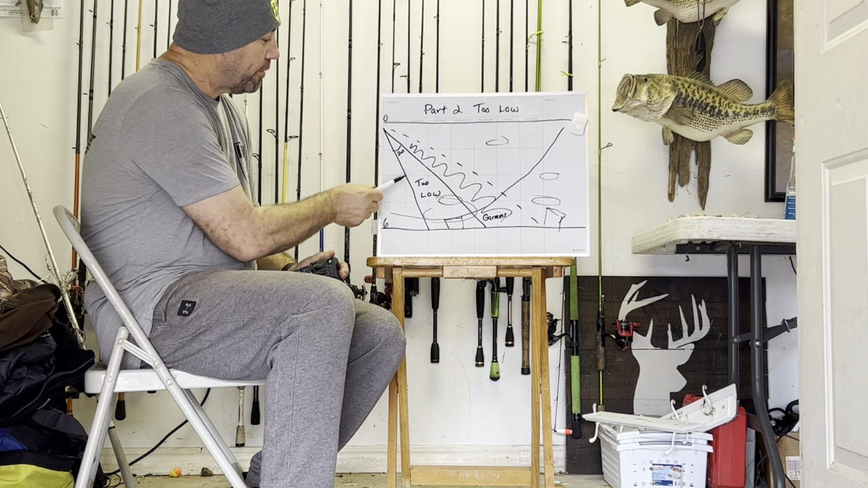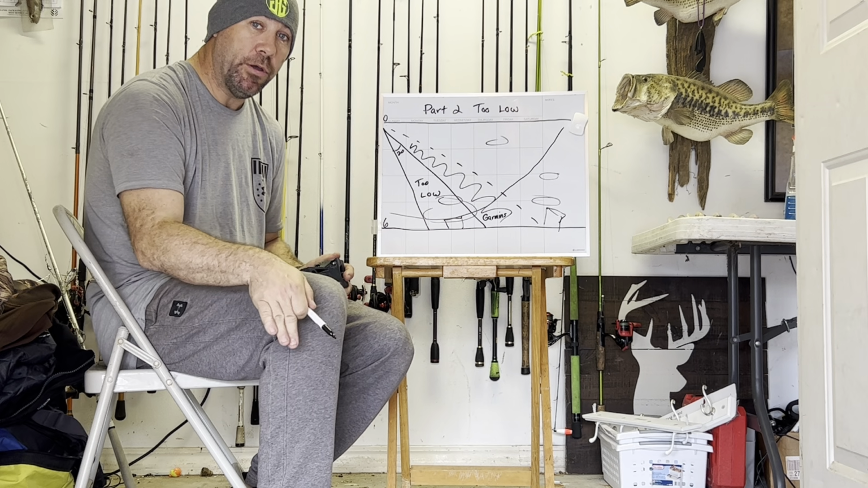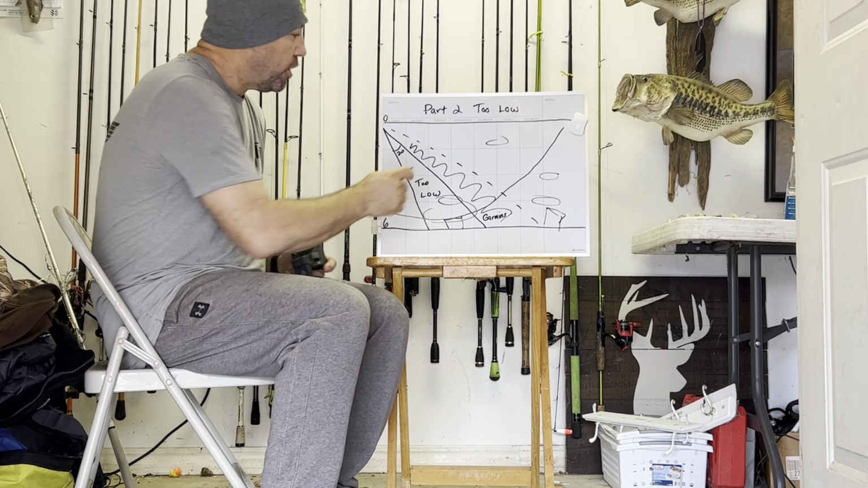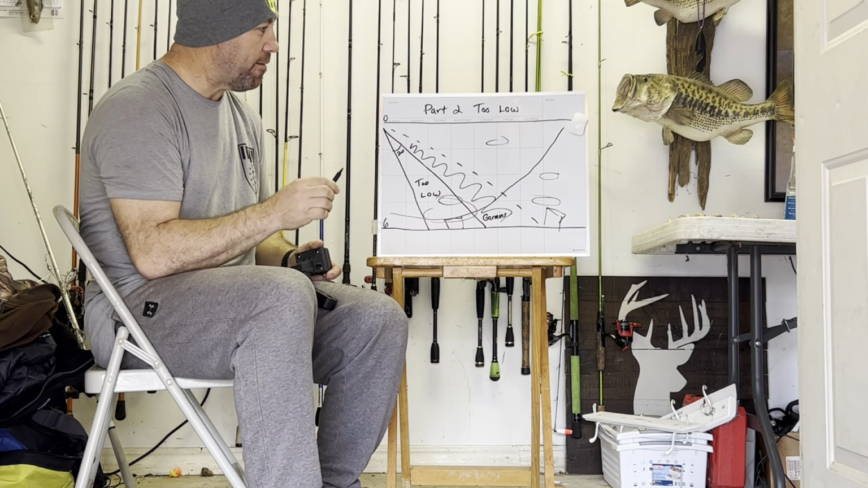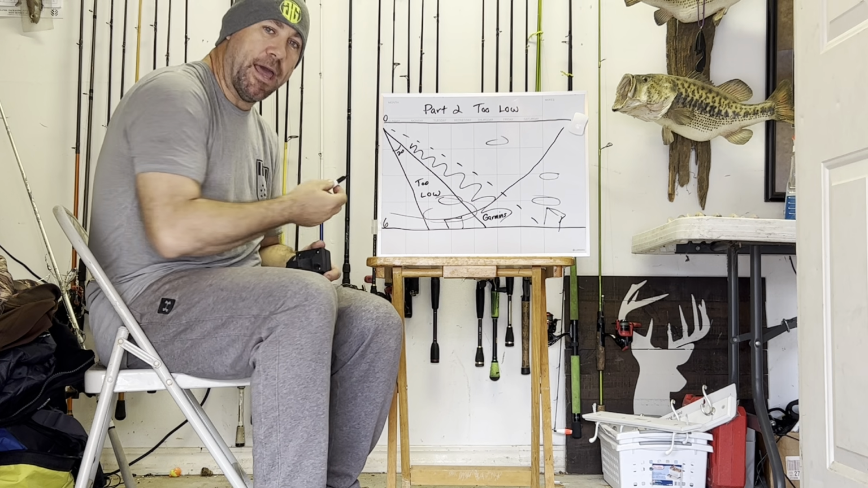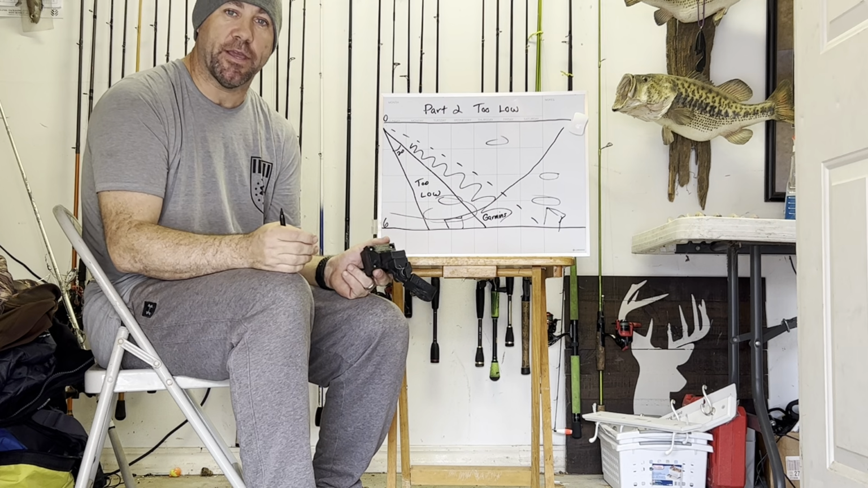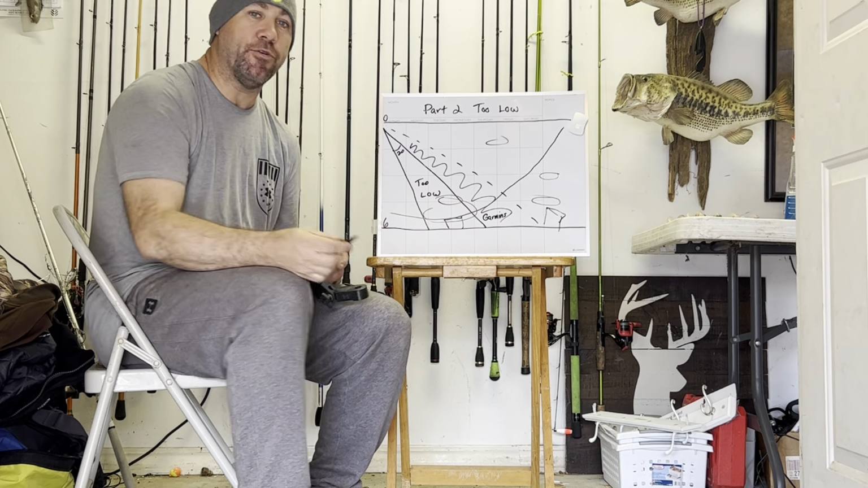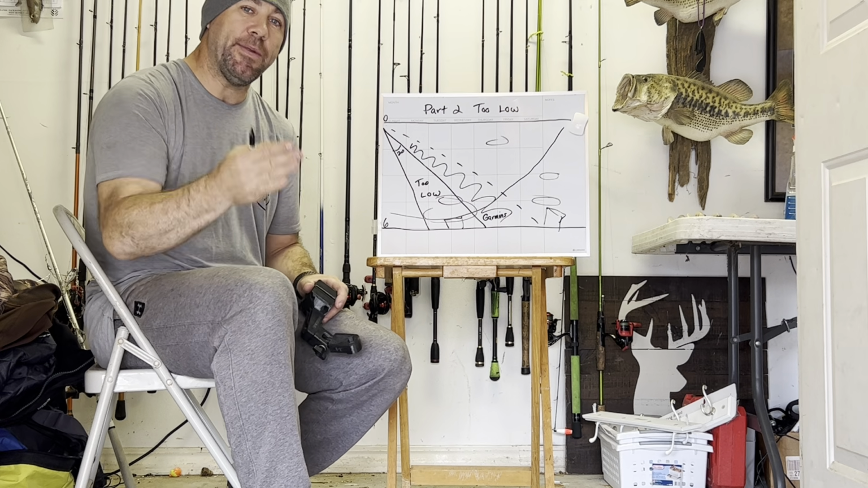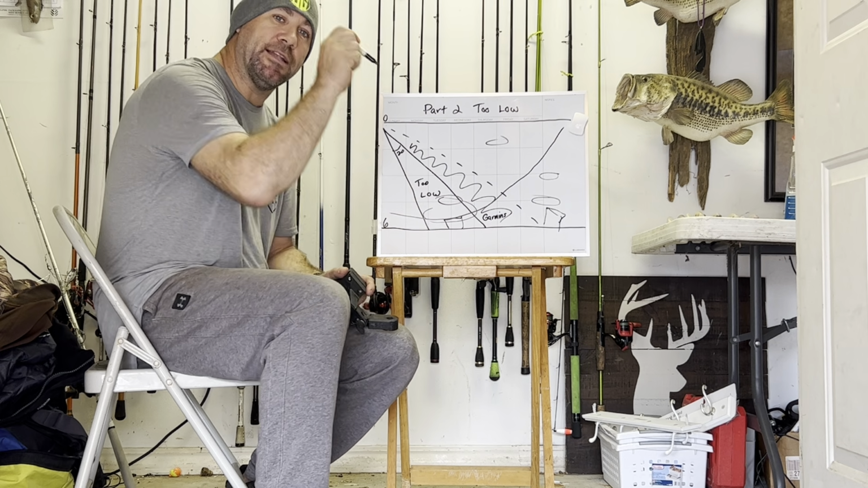So what we have here is a transducer that is too low, and therefore you miss 80% of your coverage area. Yes, you're going to close that black area in that's right around the transducer, and you'll see your bait when it comes through that one little zone right there. But you're limiting yourself by angling it too low.